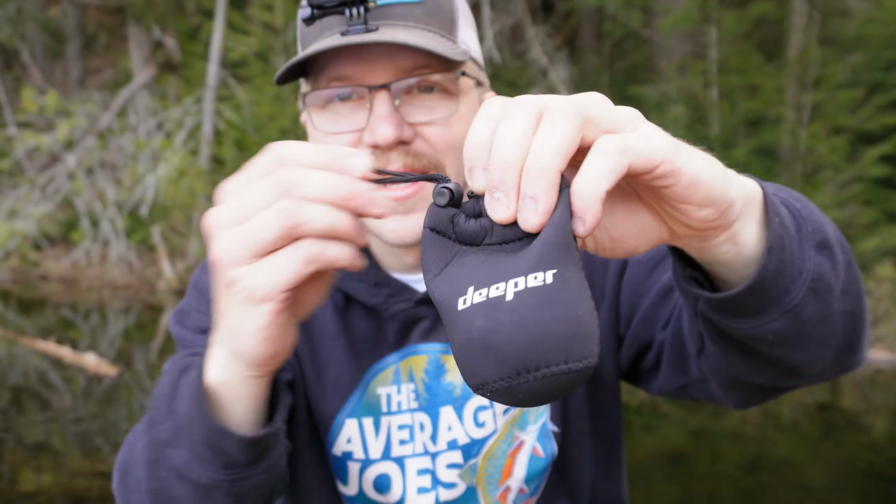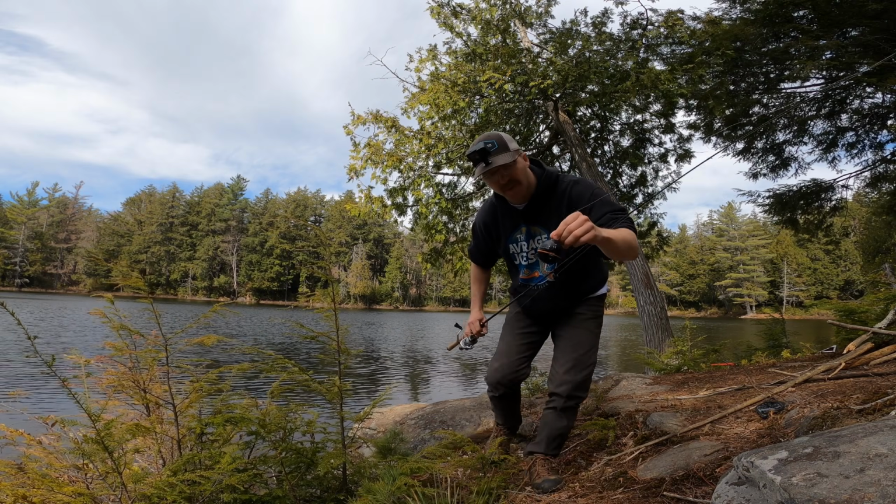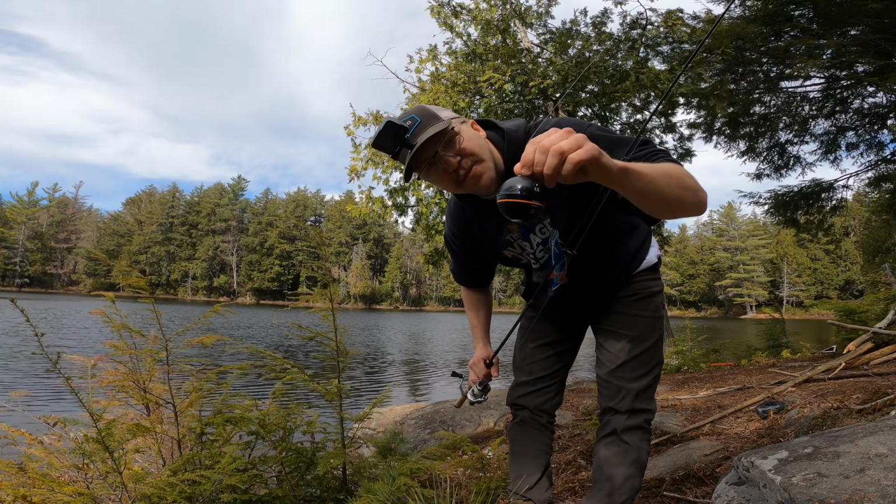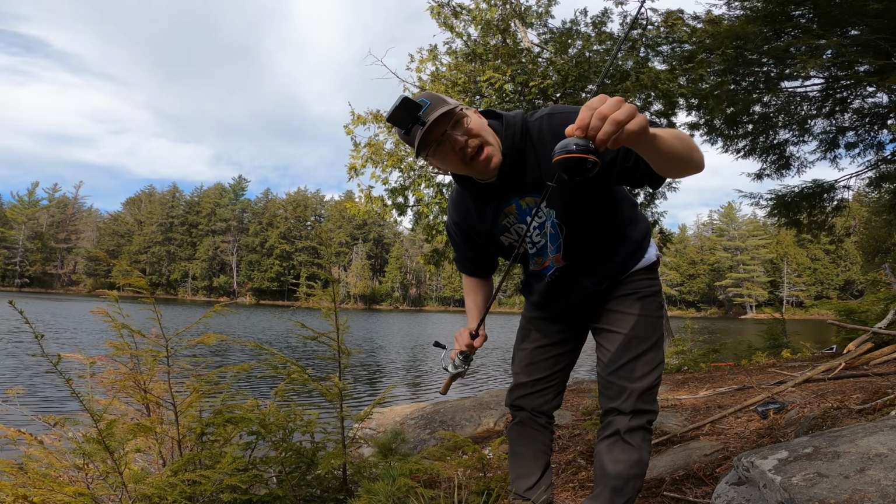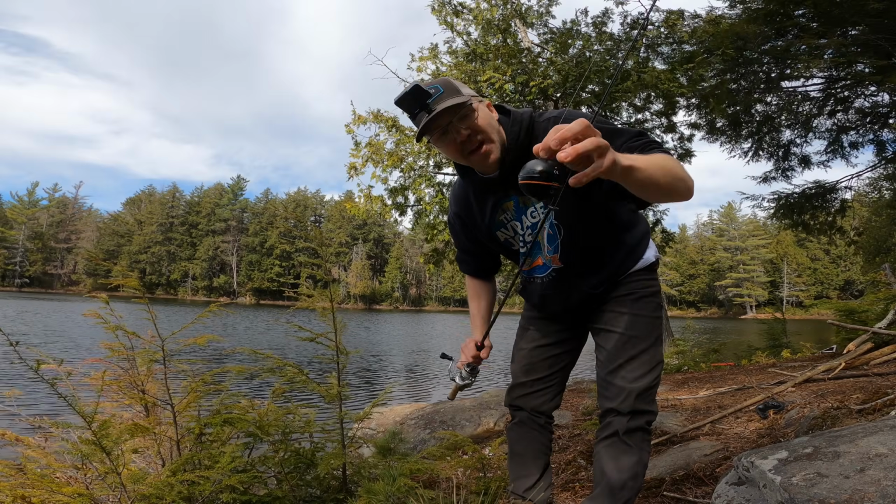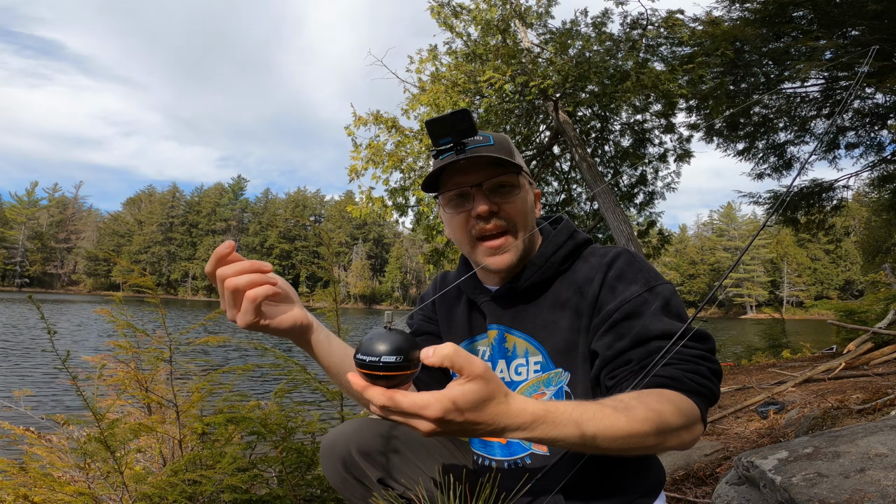So this right here is what we're working with this year. Another function of the deeper sonar is that you can actually cast it from shore. So I have a second rod with me with some heavier braid, and I'm gonna try and give it a cast out, and I'm going to set my other line with a bobber below wherever it's sitting.